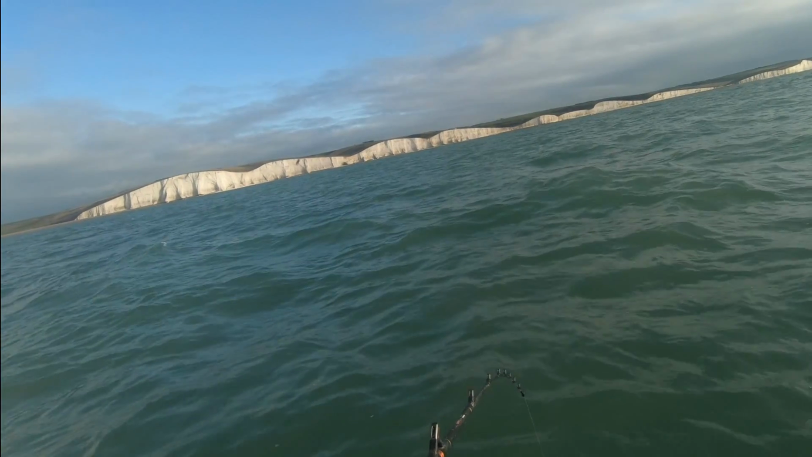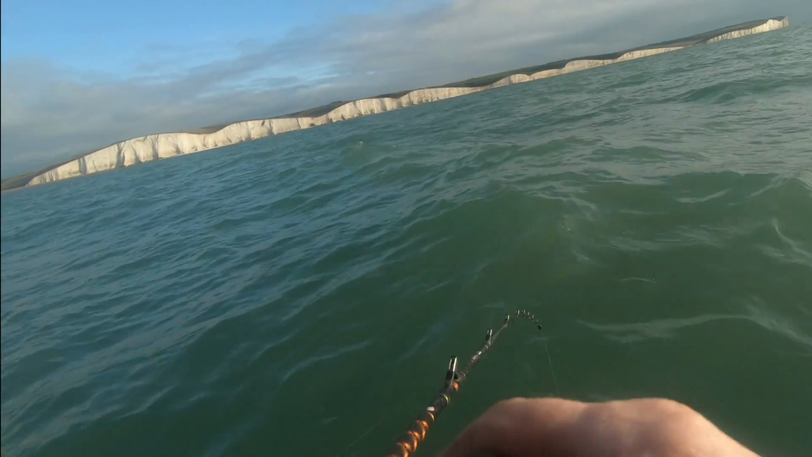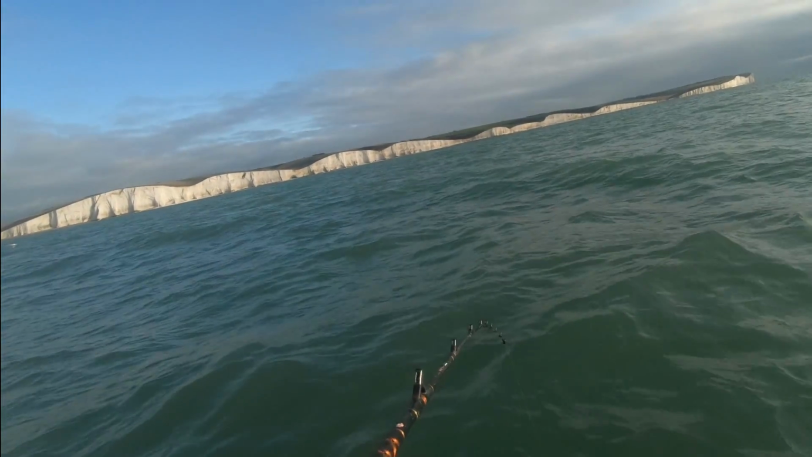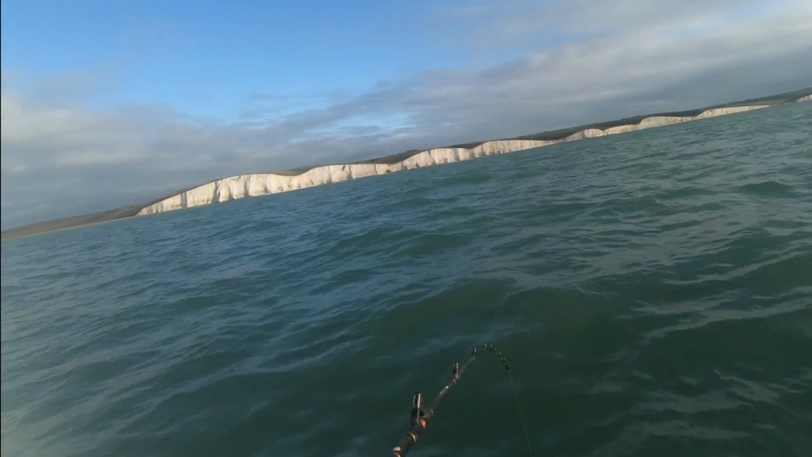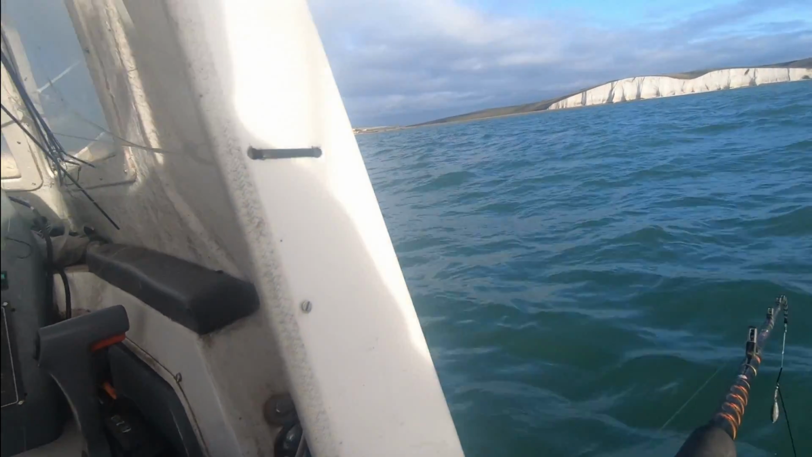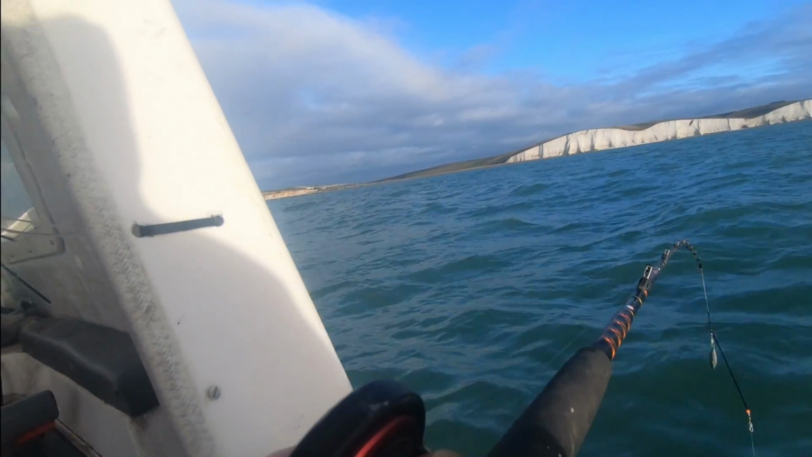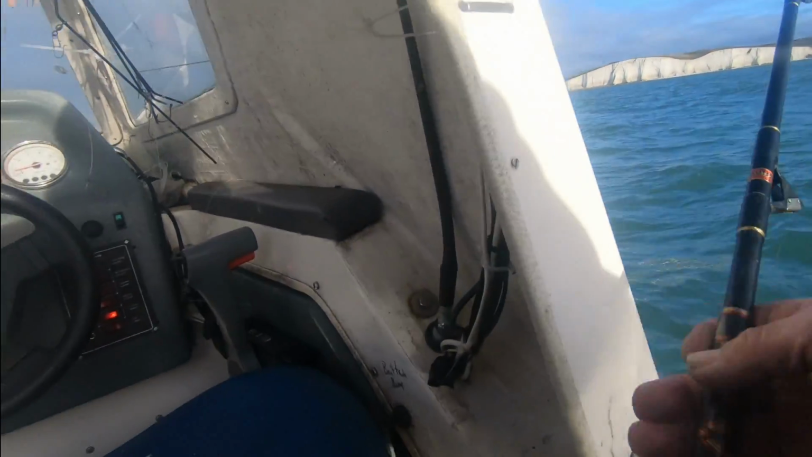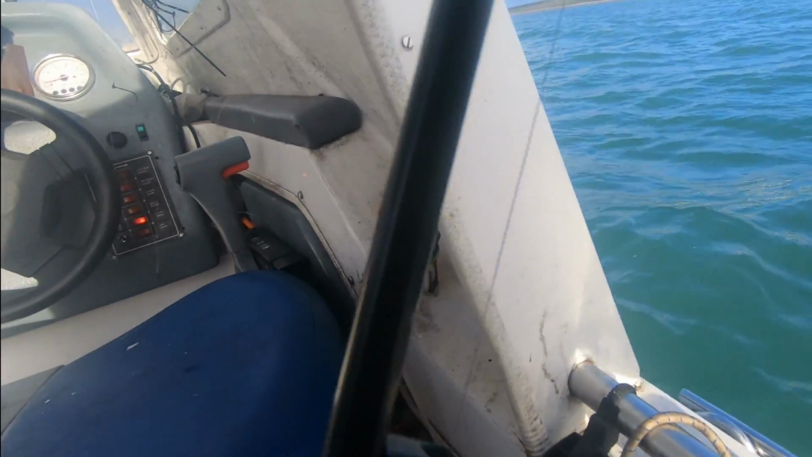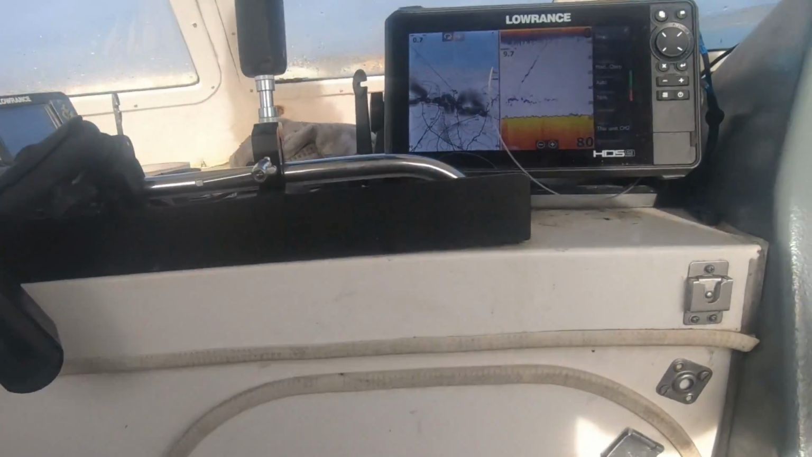Well, it's encouraging. There's fish on this wreck anyway. They're possibly pouting. But where there's pouting, there's congers, and that's the next target species. I think we'll give it one more drift, then we'll think about dropping the anchor. One more drift, one lucky drift.